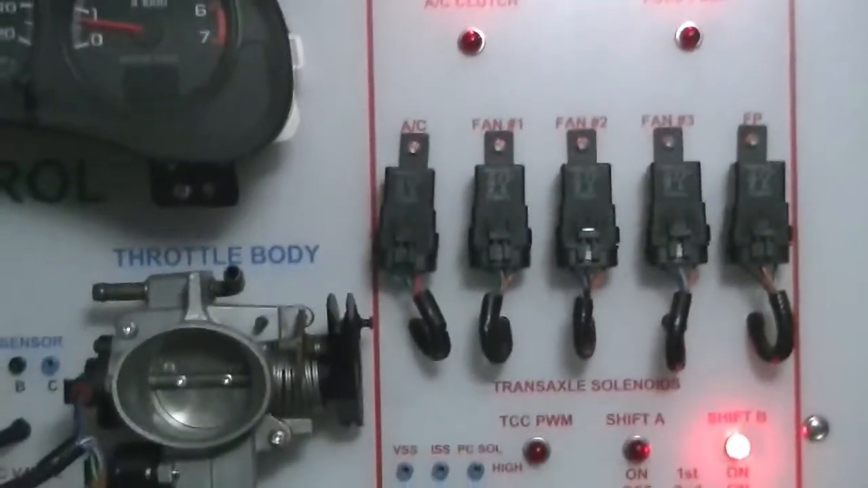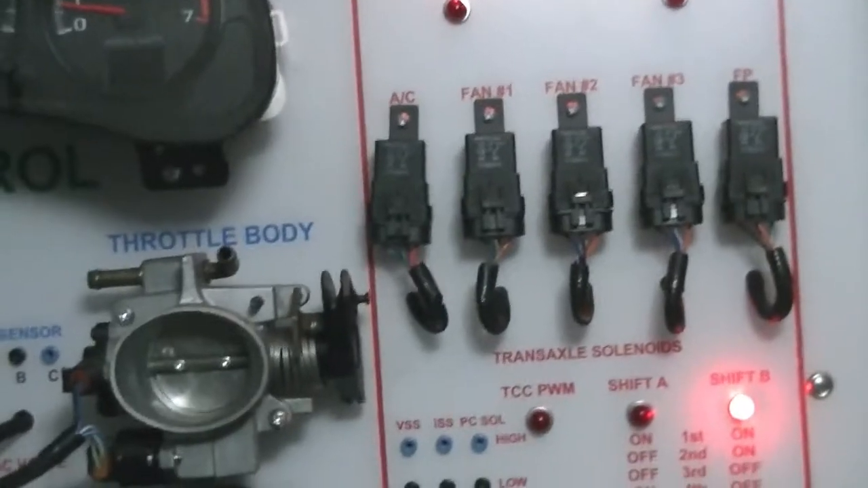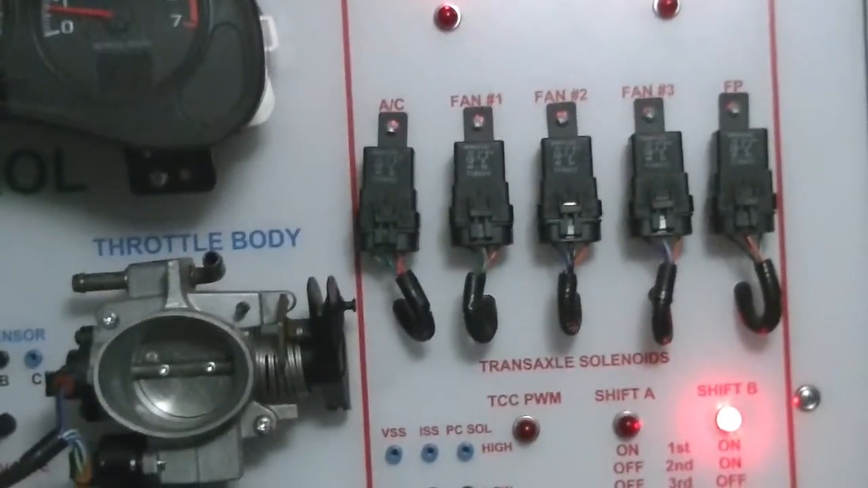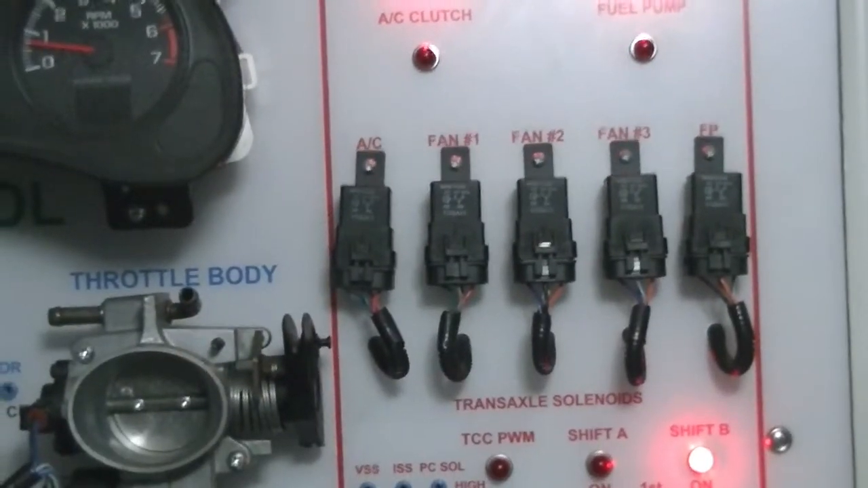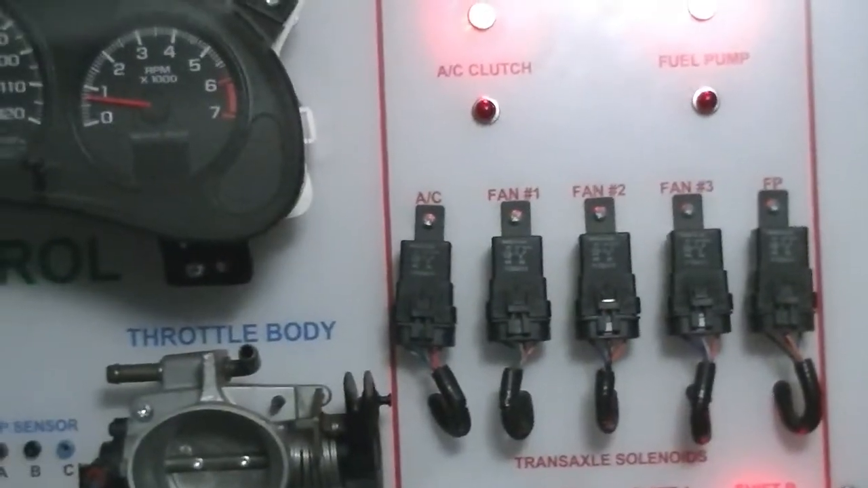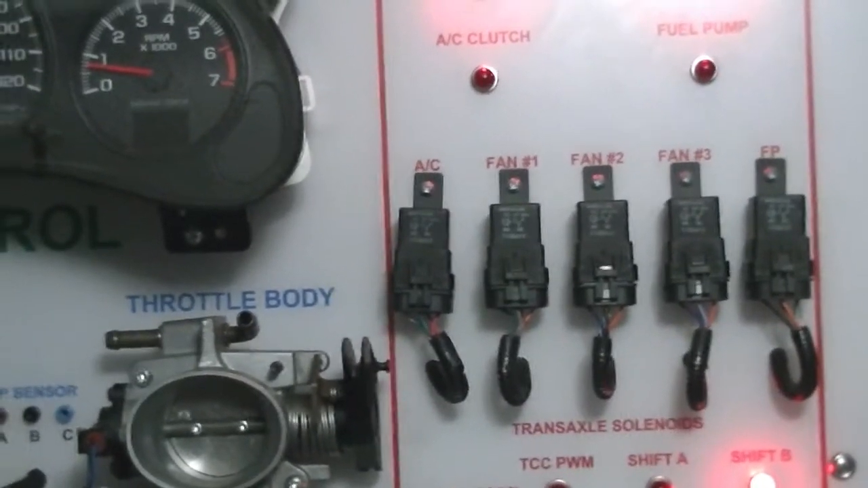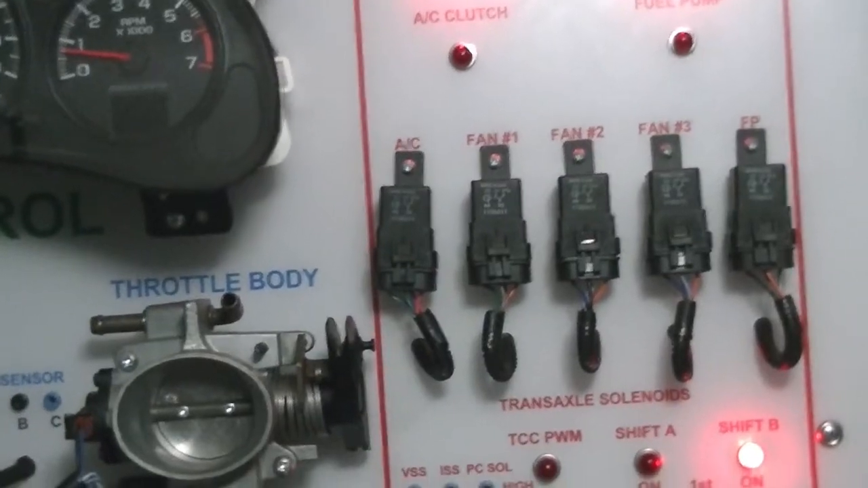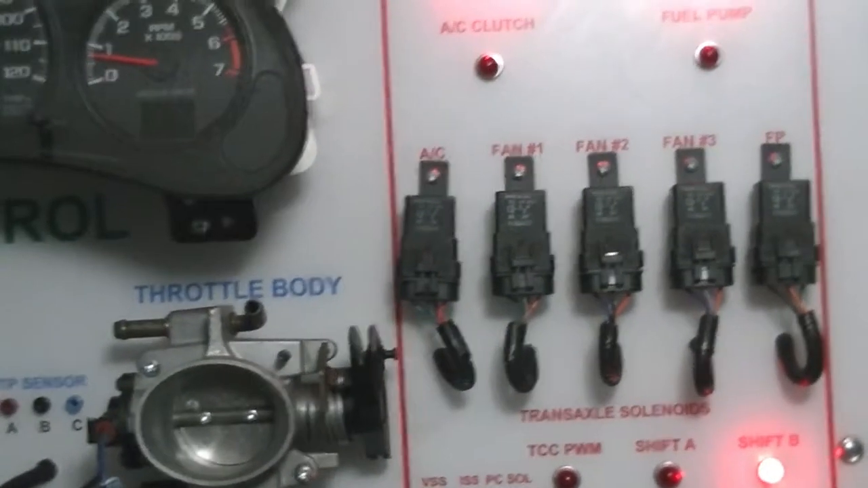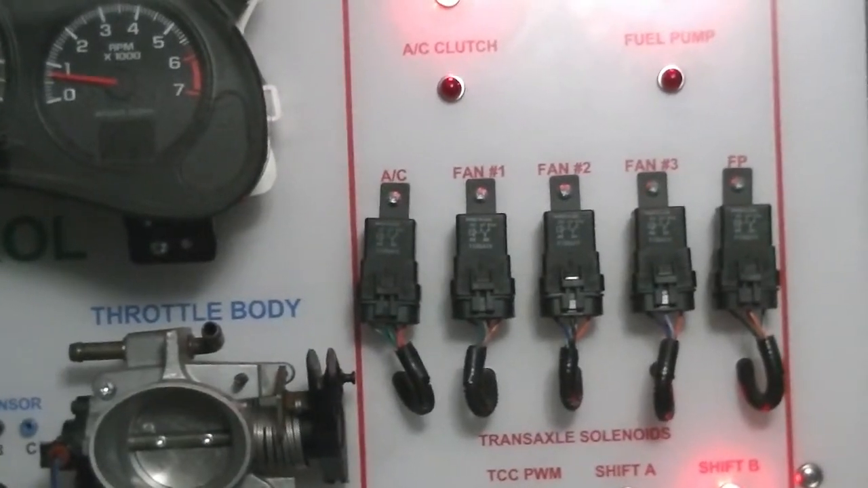So I got my demo board going here, and I just wanted to show you a quick example of how handy these thermal imagers are. I've got these 5 relays going. The one on the far left is turned off, but the 4 on the right are on. Now, you could pretend these are coils, the coil-on plugs or fuel injectors, and how quick a thermal imager can scan these to see if they're working or not.